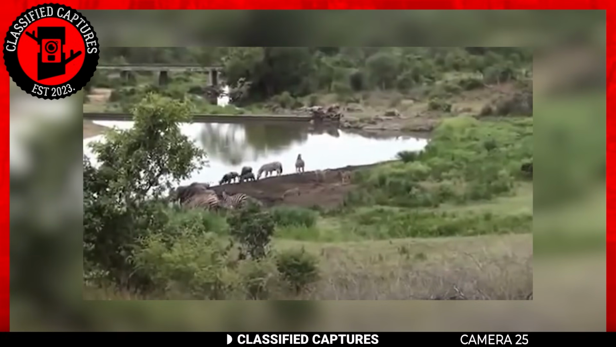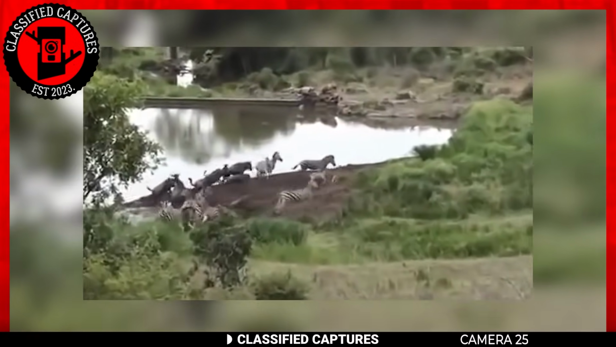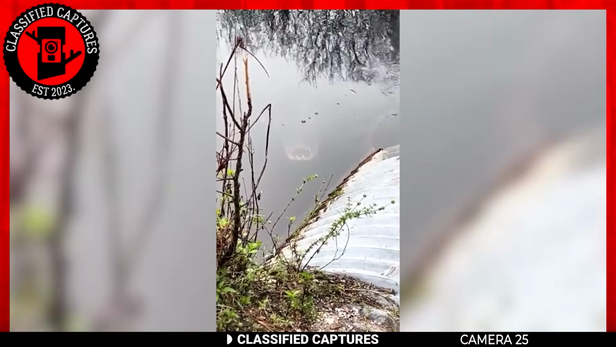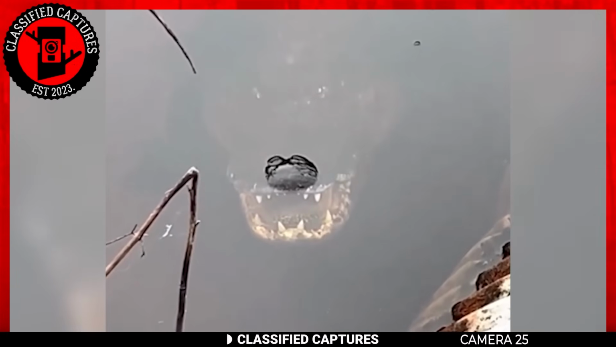Crocodiles are known for their strategic hunting tactics. Typically, one might expect such a reptile to lunge at the man from the water, but this particular crocodile remained stationary. Was it sleeping, dead, or simply not hungry at that moment? Share your thoughts with us in the comments section.